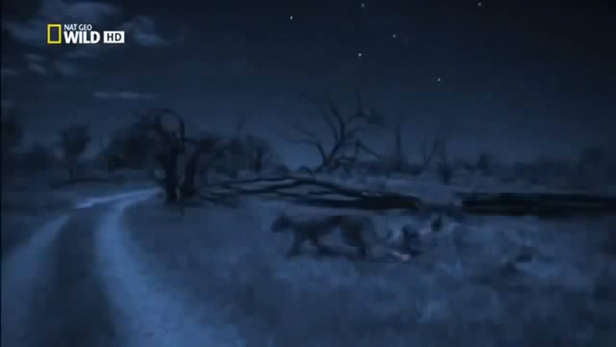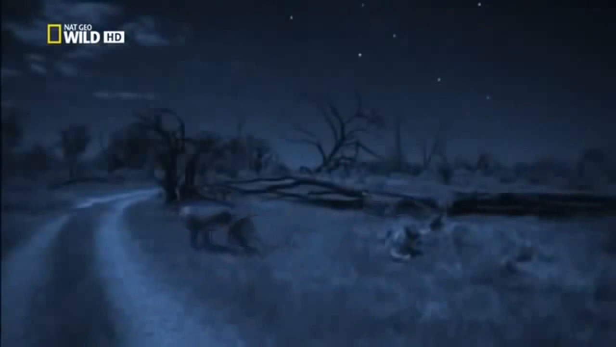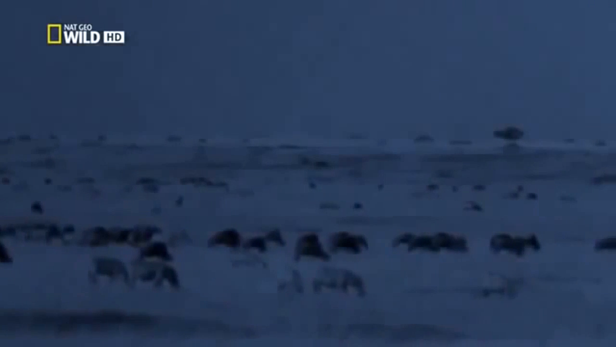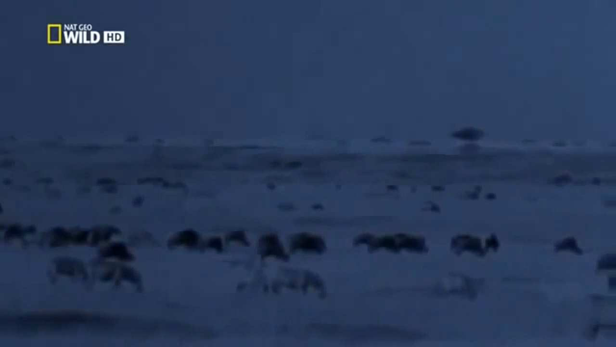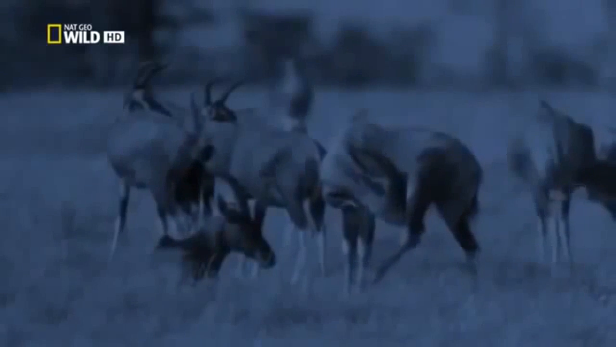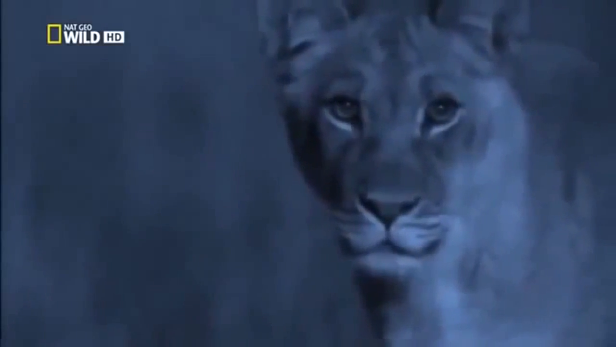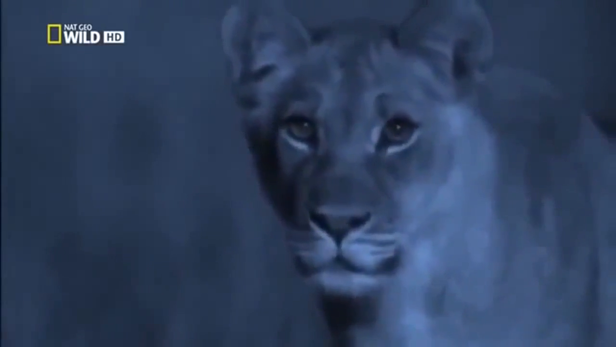15 years of development have led to a camera built specially to show the night world in detail. The Starlight camera. To this camera, moonlight is as bright as the sun. The night-adapted eyes of both predators and prey can see as far as we can in daylight. But this light level is only 100,000th as bright.